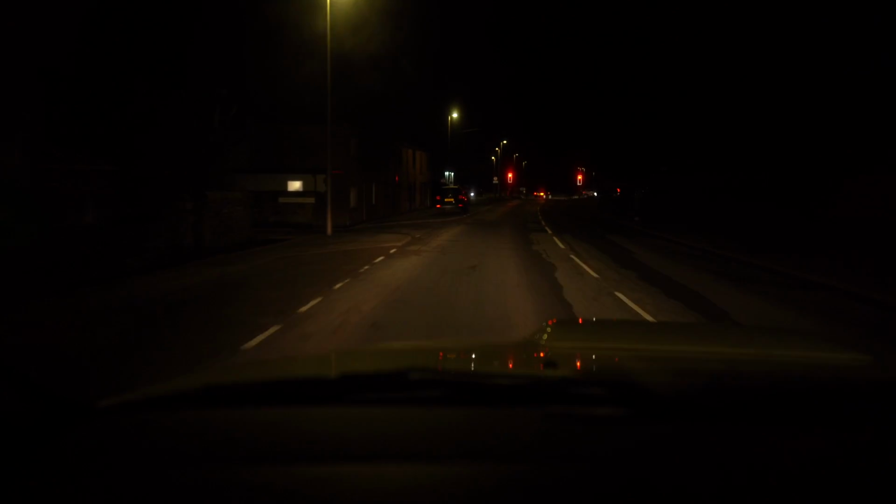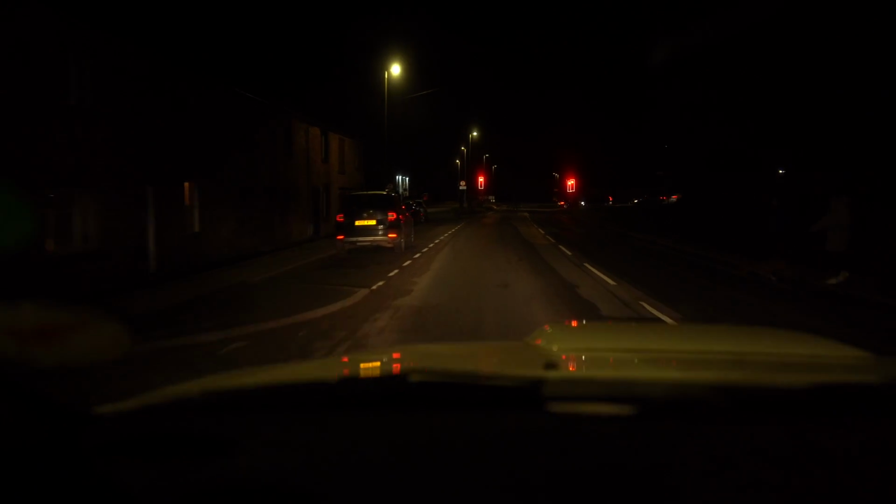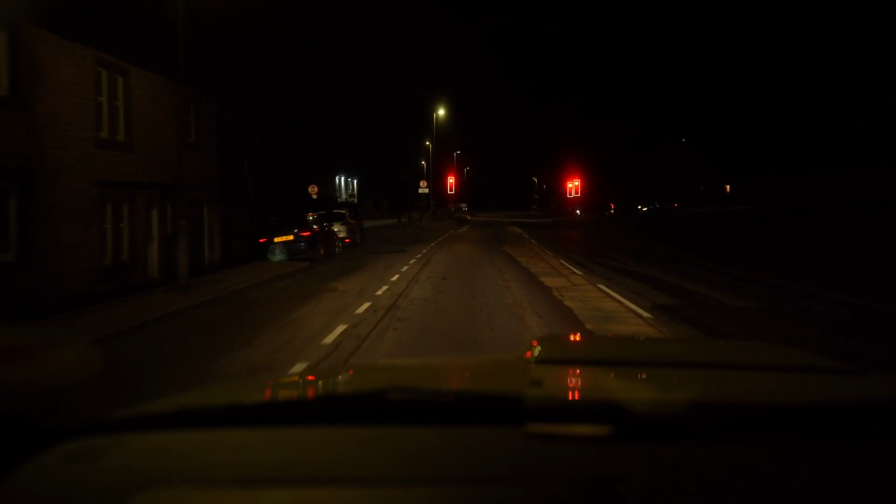Right, 7 o'clock. We had a bit of a recce today, and it's sorted out what the plan's going to be for tonight. It's going to take us about 15 minutes, 20 minutes to get to where we need to be. Nice and dark now.